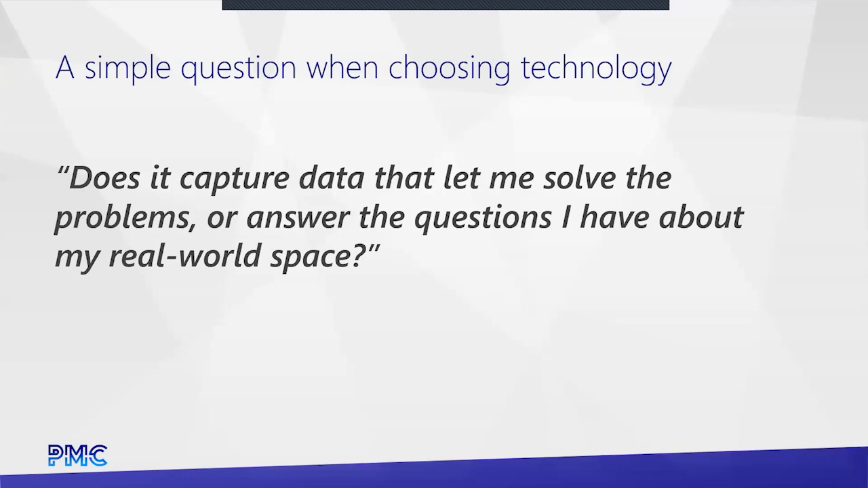Does it capture the data that will let me solve the problem or answer the questions I have about the space? There are jobs where something like a Matterport, that is not very accurate but is fast, is perfectly adequate to do. We're doing a lot of this work nowadays. There are other times where it is not appropriate at all, right? If you're going to try to do complex construction coordination, a Matterport is not appropriate. It's not accurate enough. It's going to have huge problems.